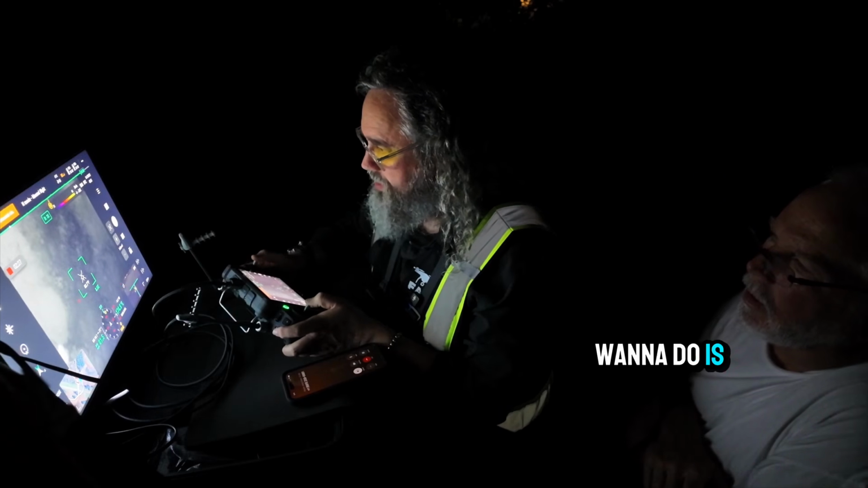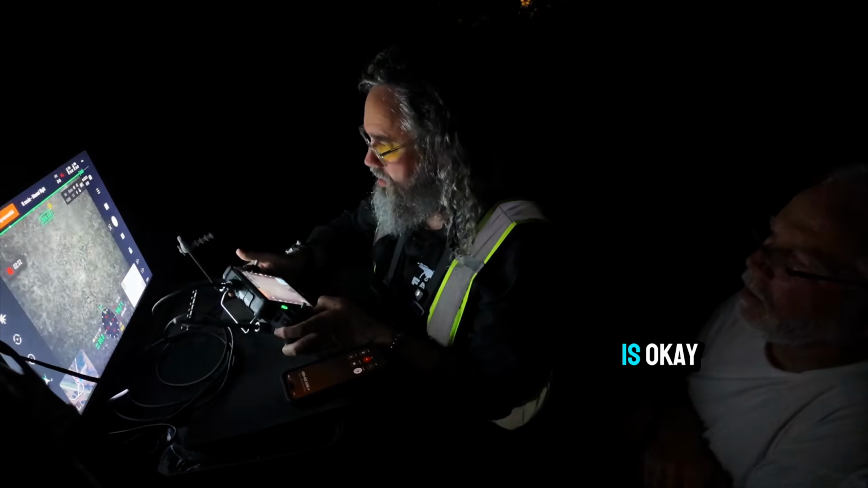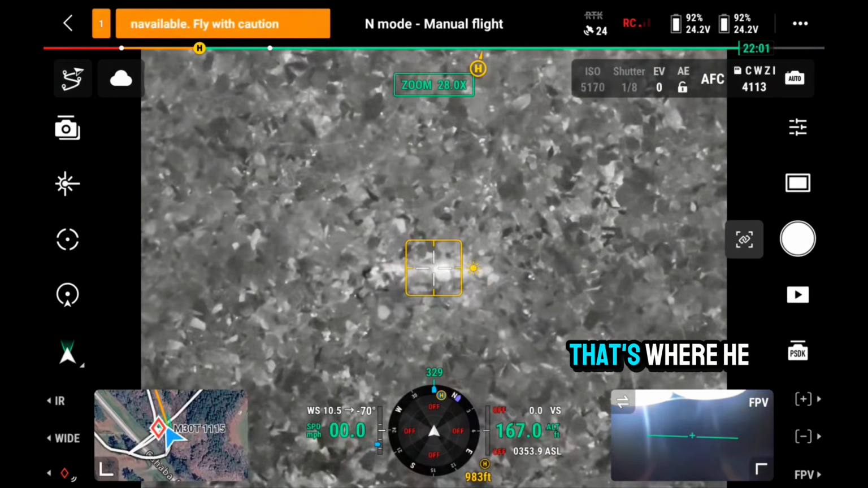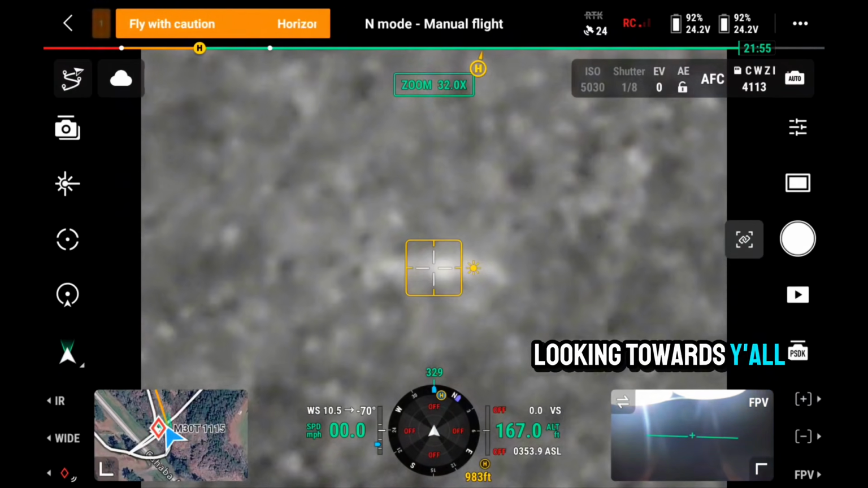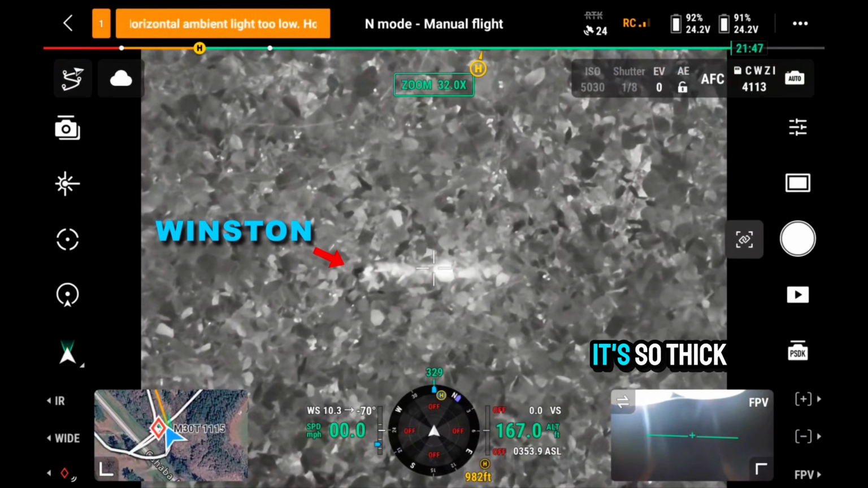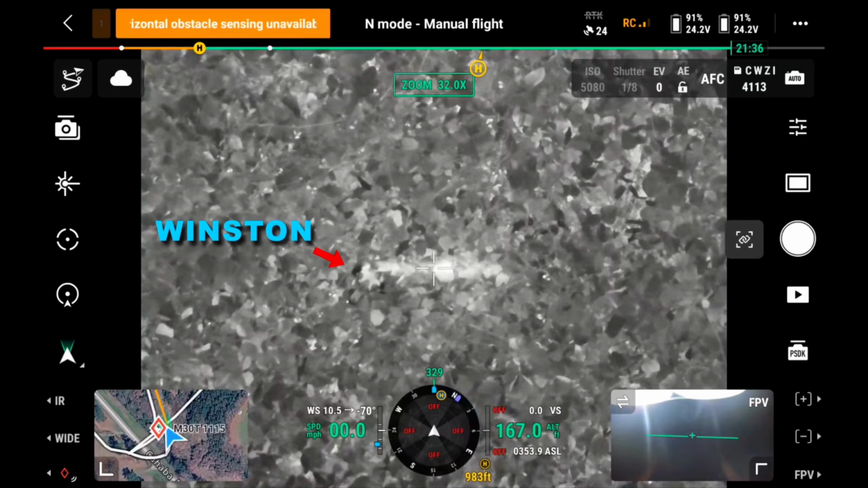So what I want to do is shine him, and it'll give you an idea of where he is. Okay. That's where he is. He's actually looking towards y'all right now. Should we call him? I think he's probably having a hard time getting to us. It's so thick. Well, he did go in that direction. So try to call him real softly. Maddie, call him softly. Winnie.